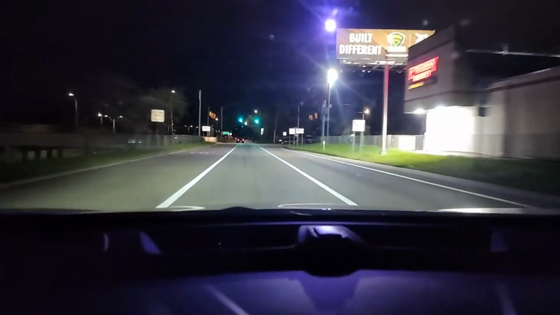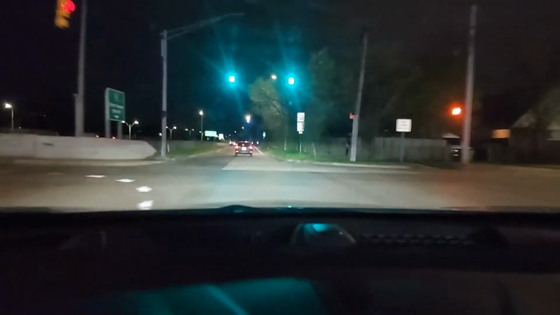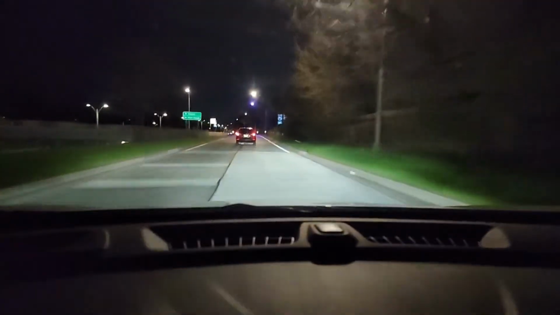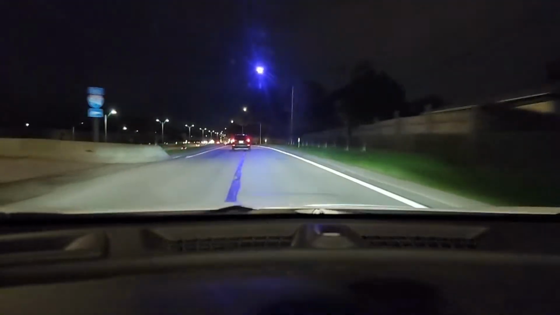I didn't even ask him. I was scared. I'm looking left and right. You see this car pulling out in front of me. You see how dangerous this is? Did they not see us? Or they just pulled out? So you're going to see depth perception mistakes.